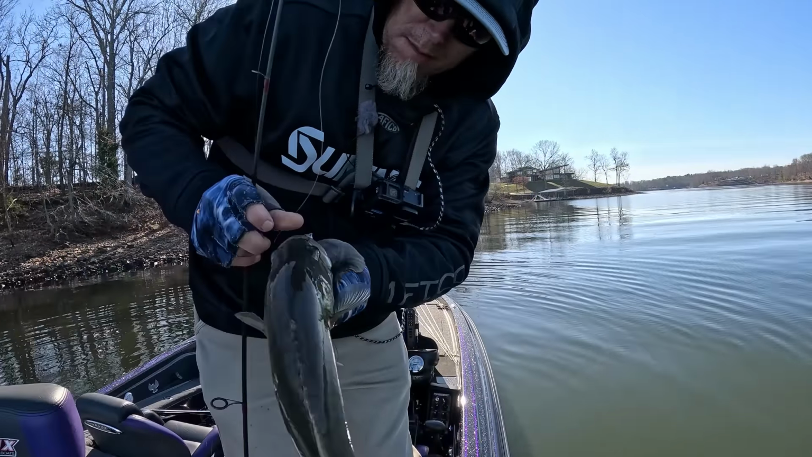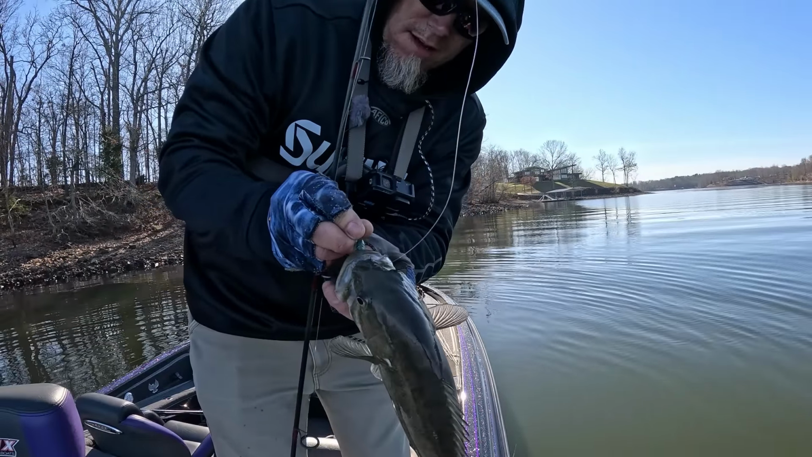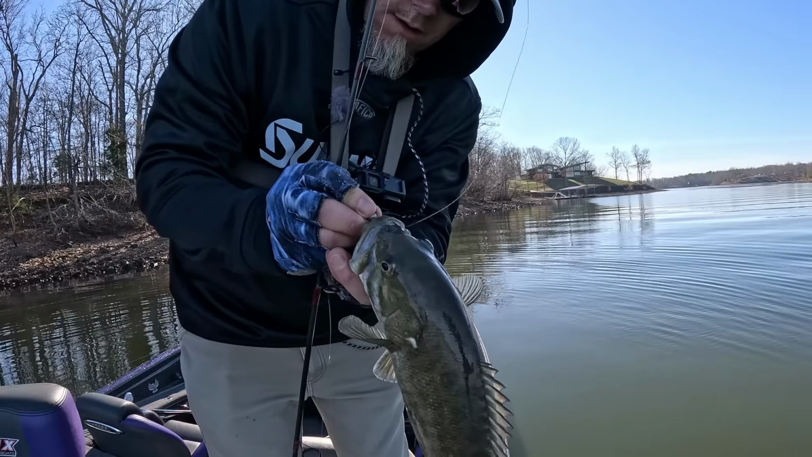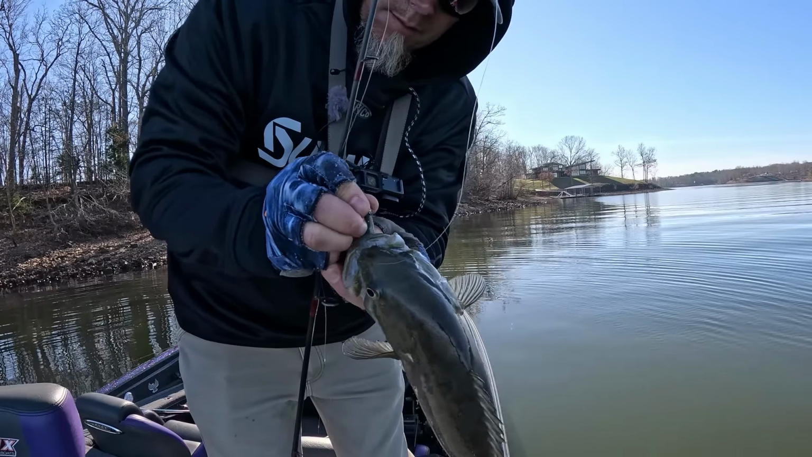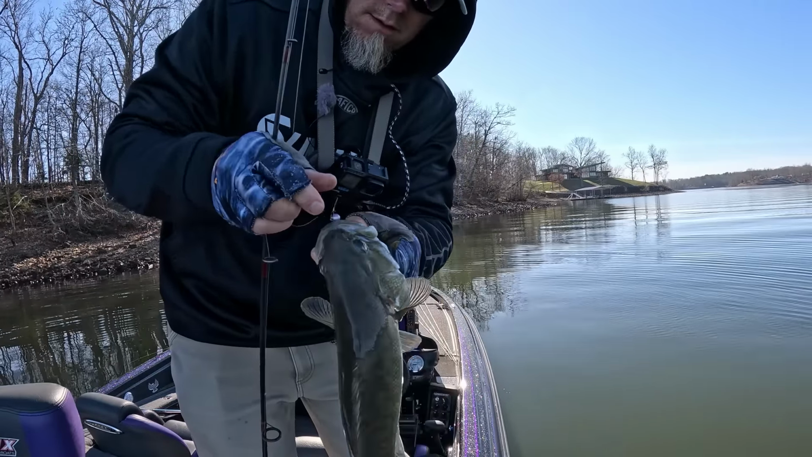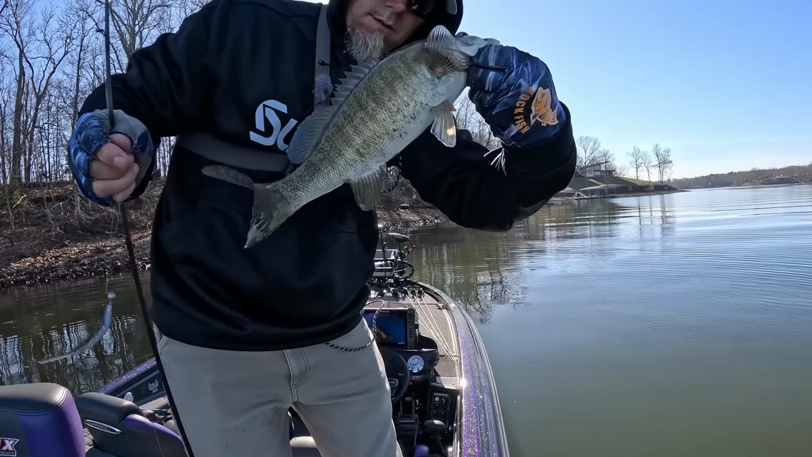Got the first smallmouth of 2026. Shaking that minnow. It's fun. These fish definitely pulled up shallow, I do believe. The report I got was they were out deep, but I'm catching plenty of them pretty shallow. So maybe they've slid up. That's fun.